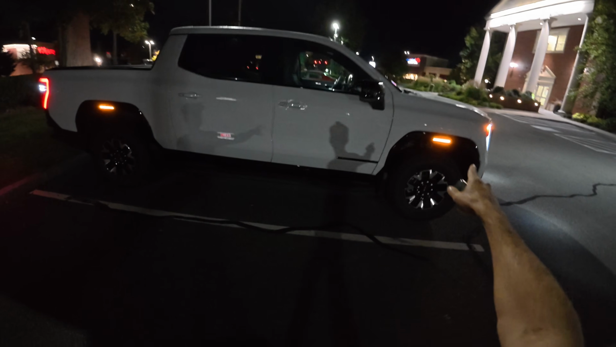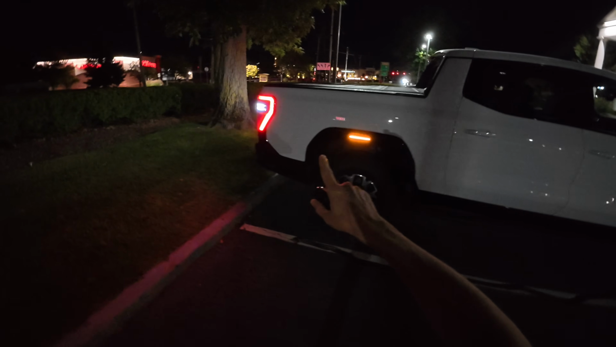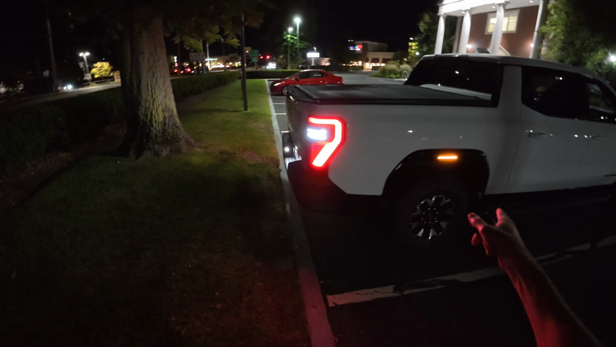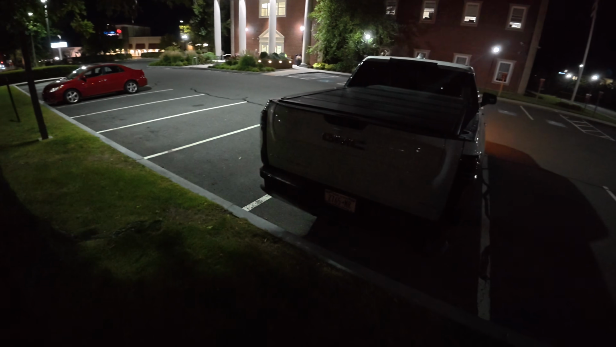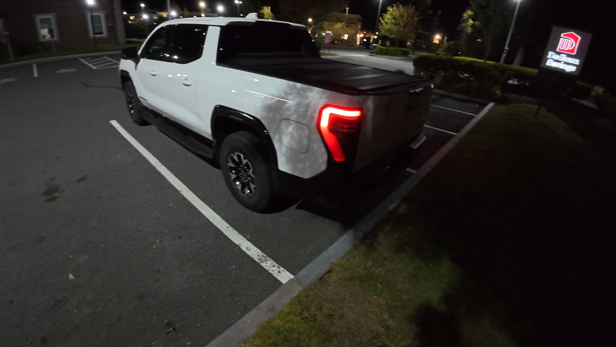When you come around the sides, it's nice to have these on the sides. No one's gonna hit you not knowing that you're there. They're certainly not gonna broadside you. And in the rear, pretty cool design on the taillights as well. I'm operating this just to kind of give you an idea of what it all does.